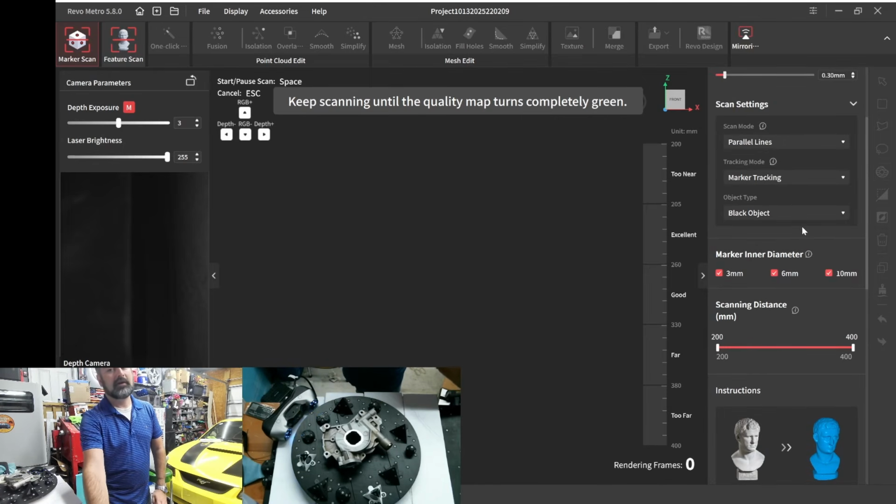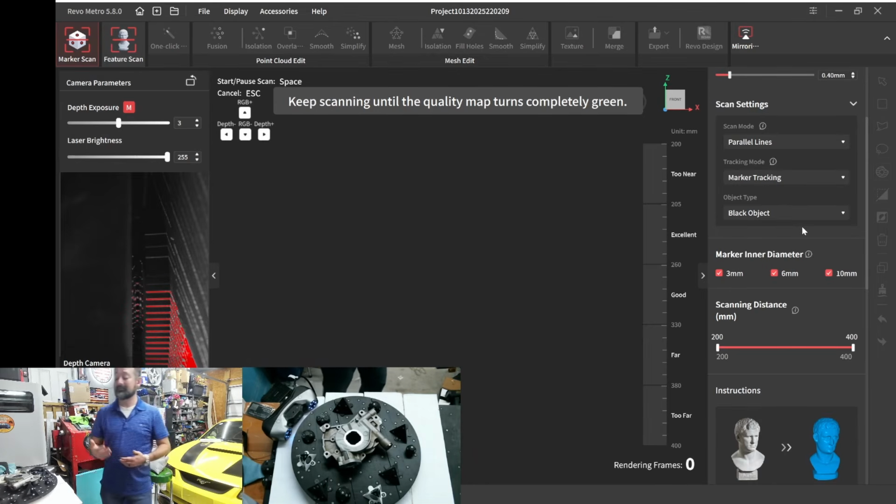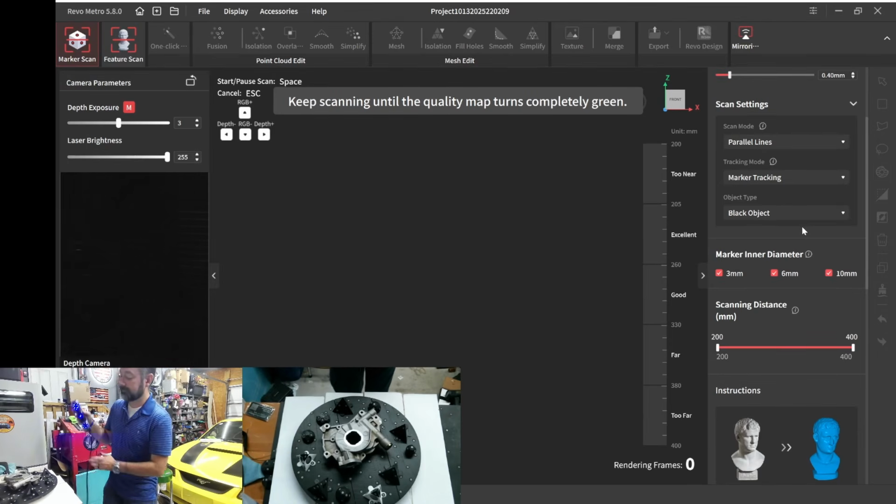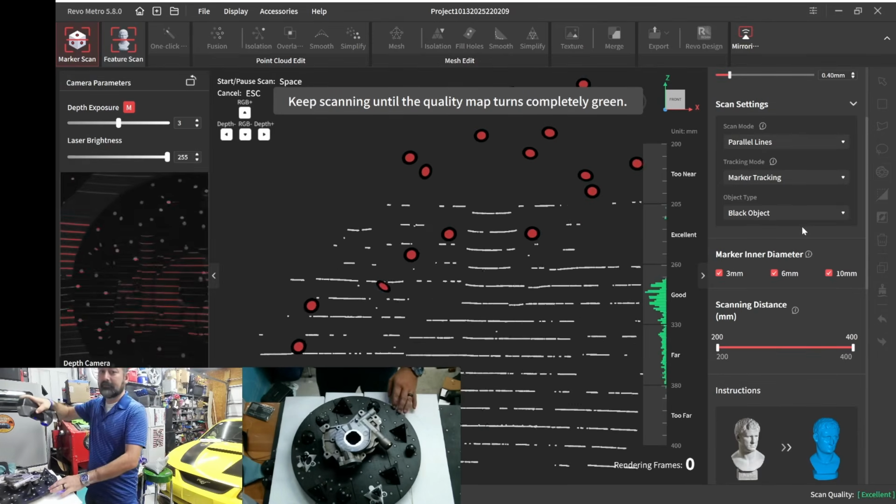Just me personally, I like the black object mode. I think it just picks up stuff so much quicker. So that's my preference. You could definitely use the default general mode and just bump your exposure up or play with your laser settings. But this mode works for me, and this is what I'm gonna stick with. So go ahead and see if we can get it.